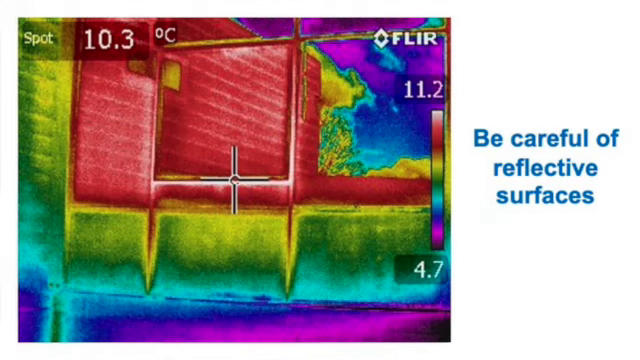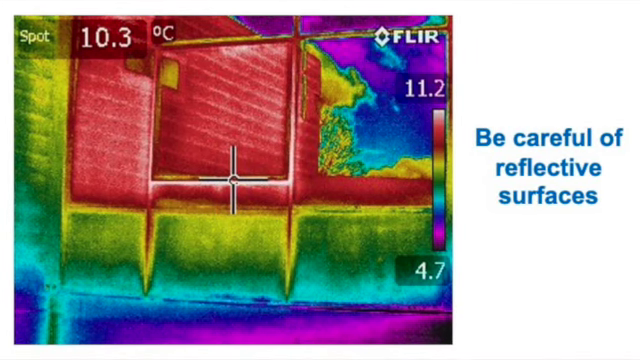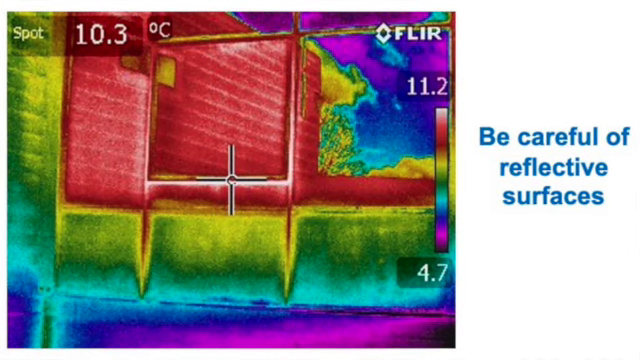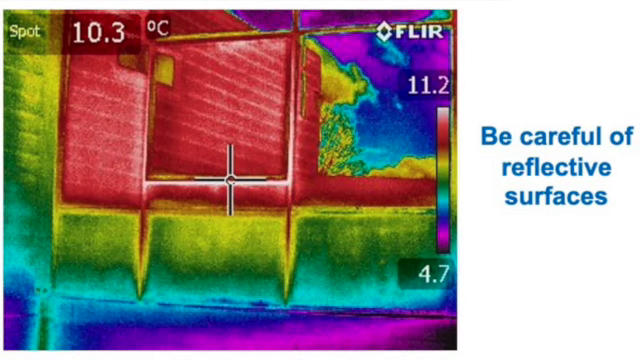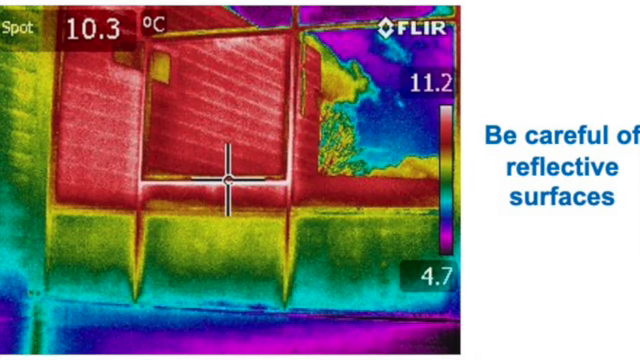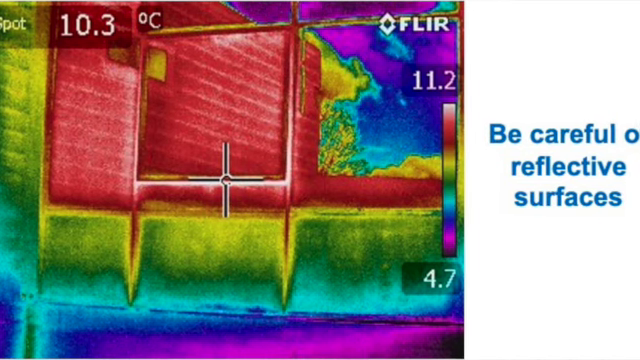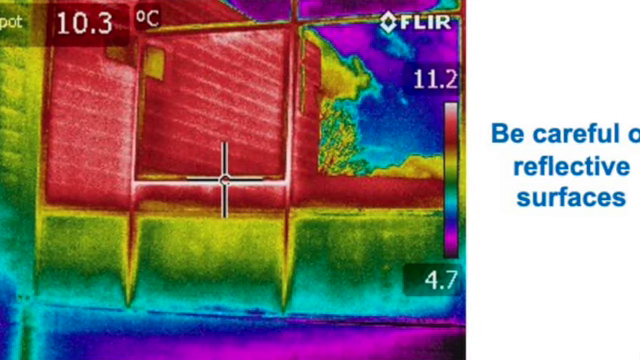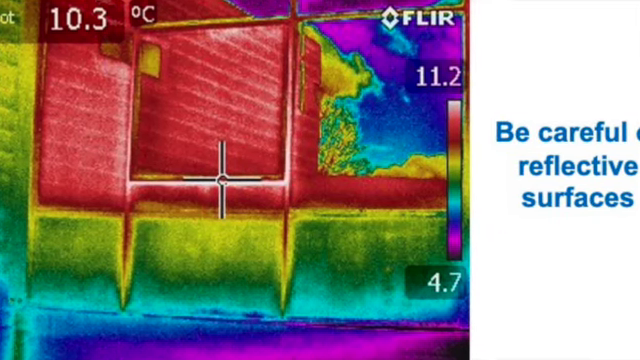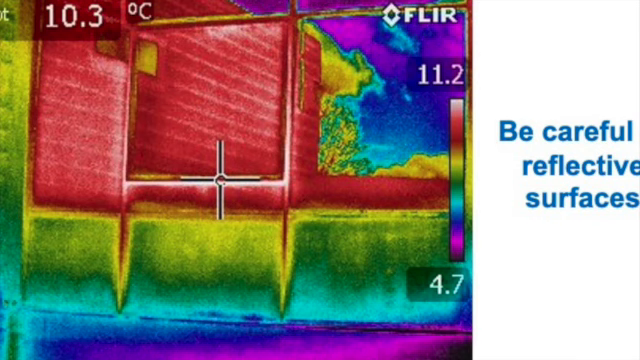Finally, be careful when thermal imaging shiny reflective surfaces, such as glass windows or slate roofs, as most of the time you'll simply be taking a thermal image of whatever's been reflected off them. For a slate roof, it will probably be the temperature of the sky you're seeing reflected off the roof, rather than the actual temperature of the roof itself. With windows, the thermal imaging camera cannot see through the glass, so it will only be picking up the infrared rays that are reflected off the glass, as in this image where the glass is showing the reflection of surrounding buildings, some trees and the sky.